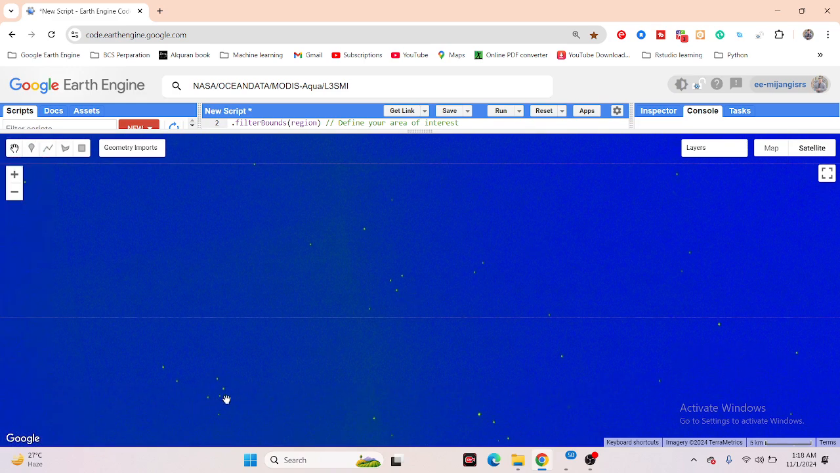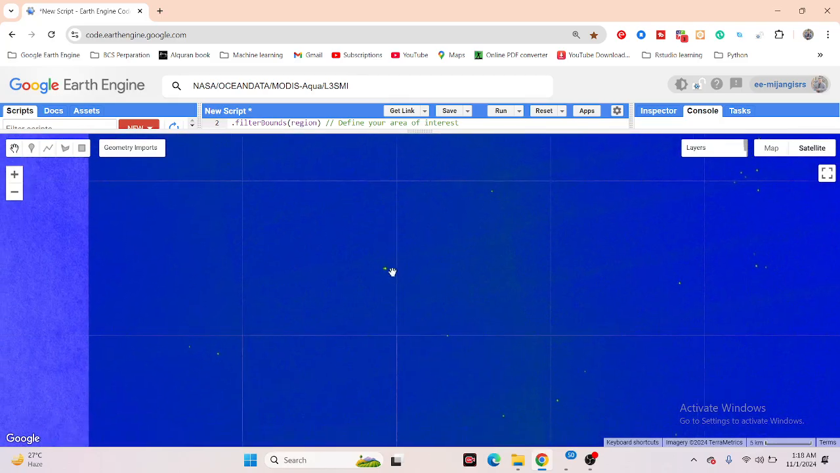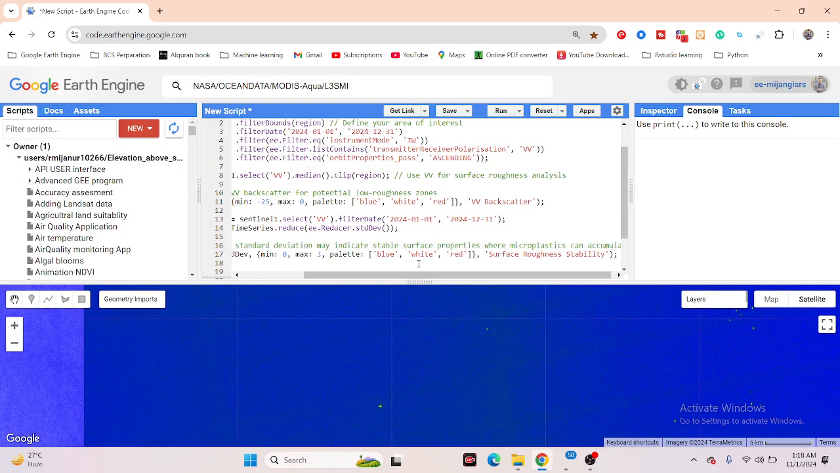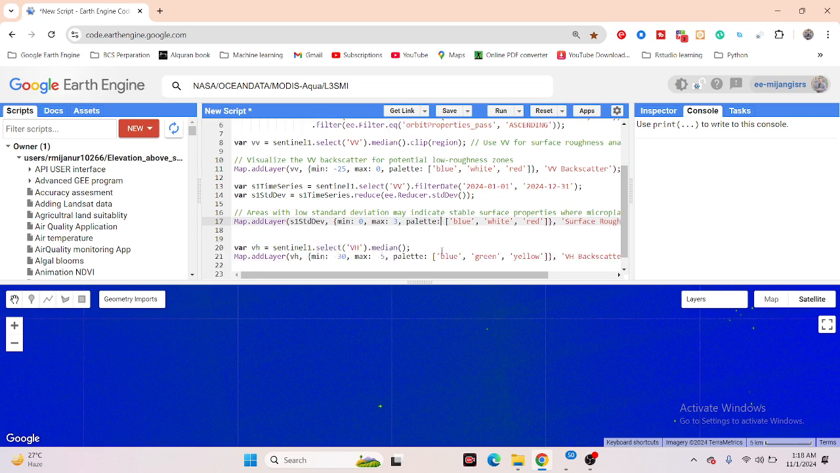You can see this area. For that, you step through the station, and then we get the areas with higher or lower roughness over time.